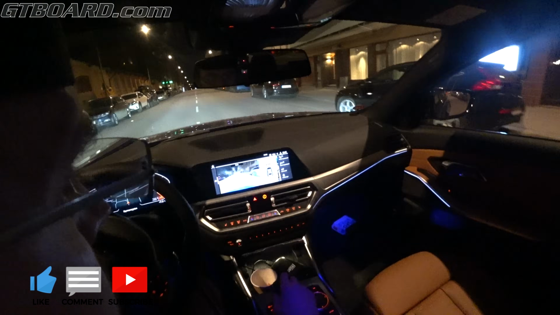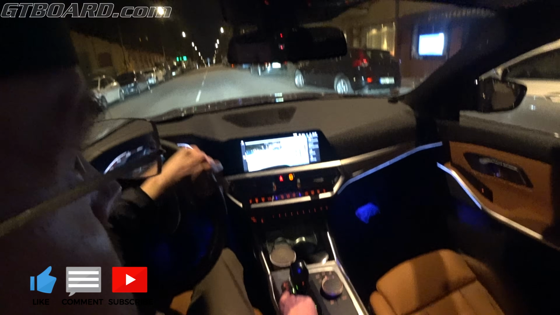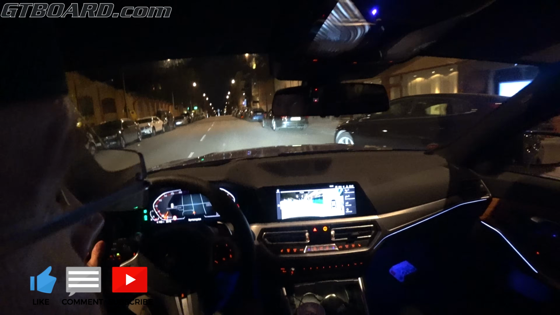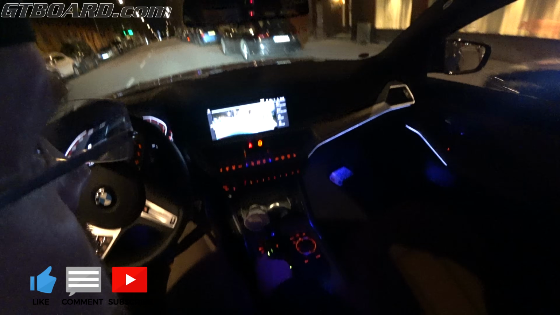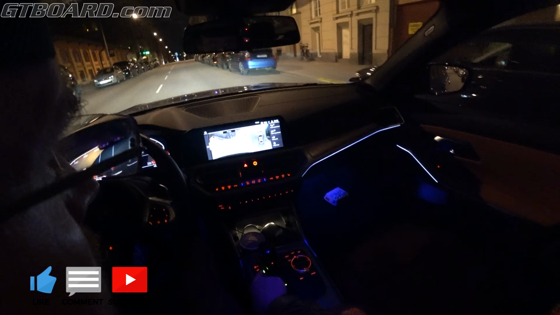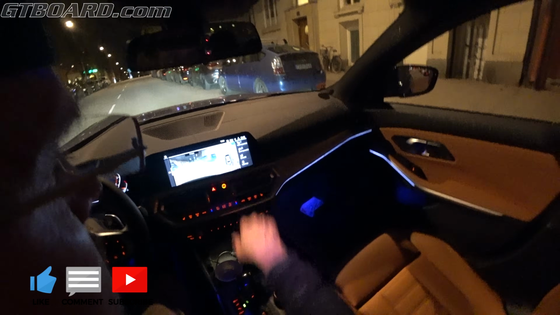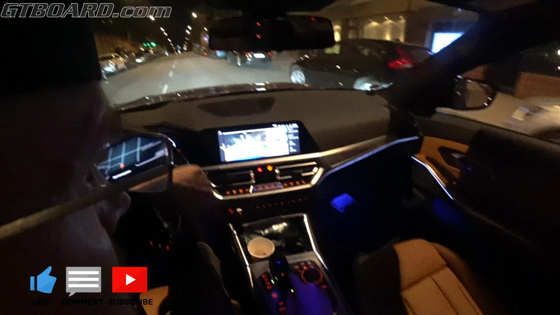Sometimes it finds it, sometimes it doesn't find it. So this switches on P, see here? It identified it. It wasn't clicked in there. Okay. Was only a checkpoint.